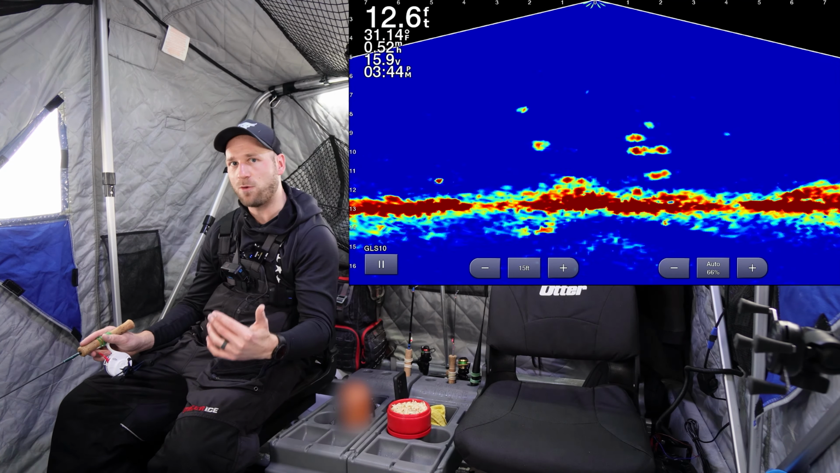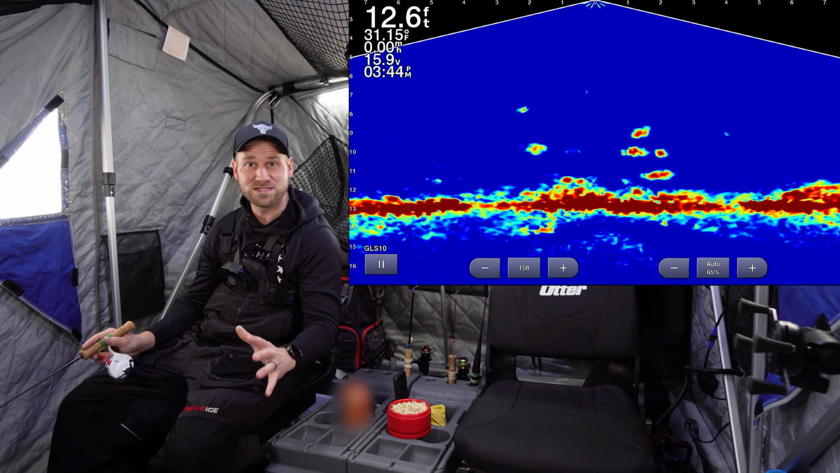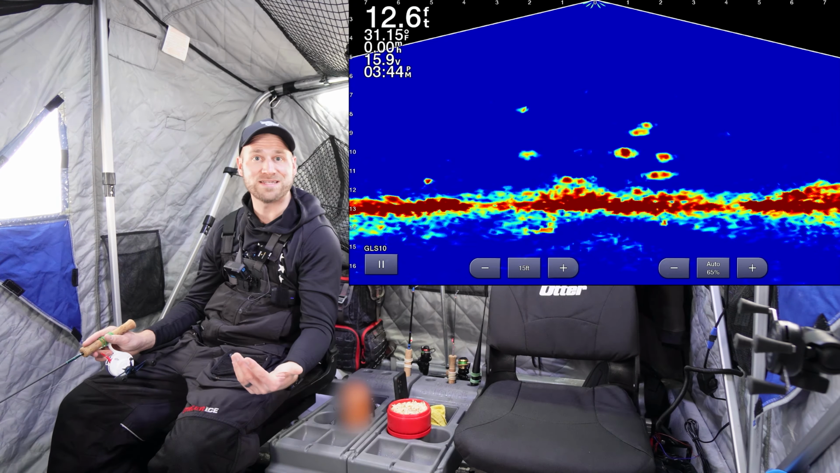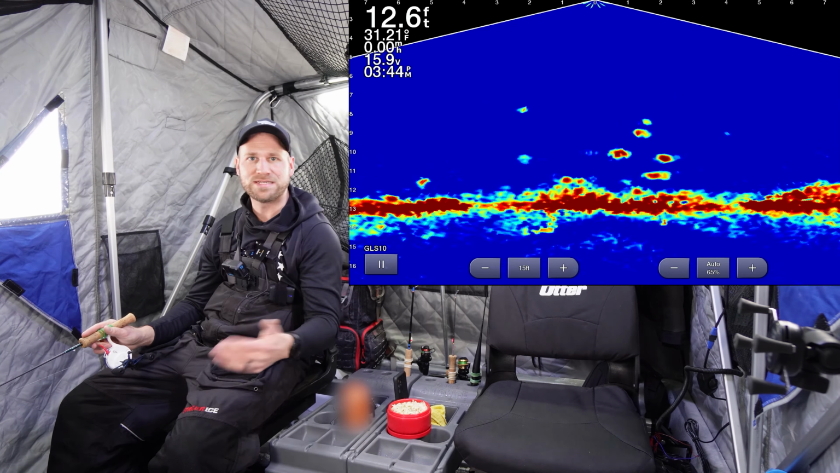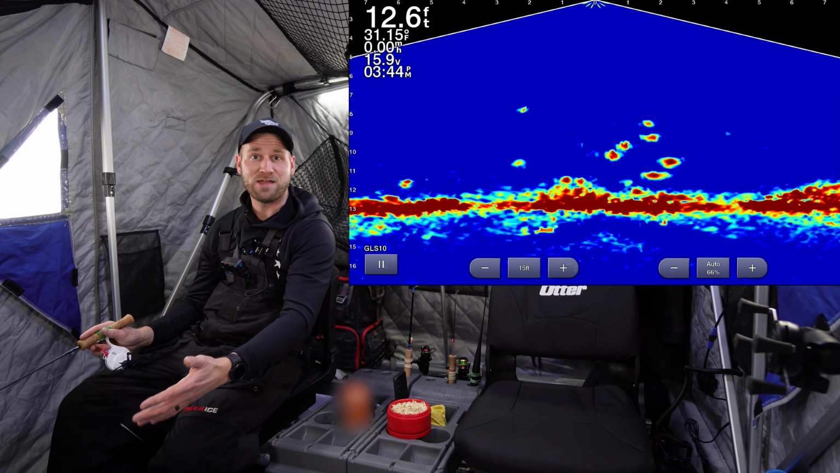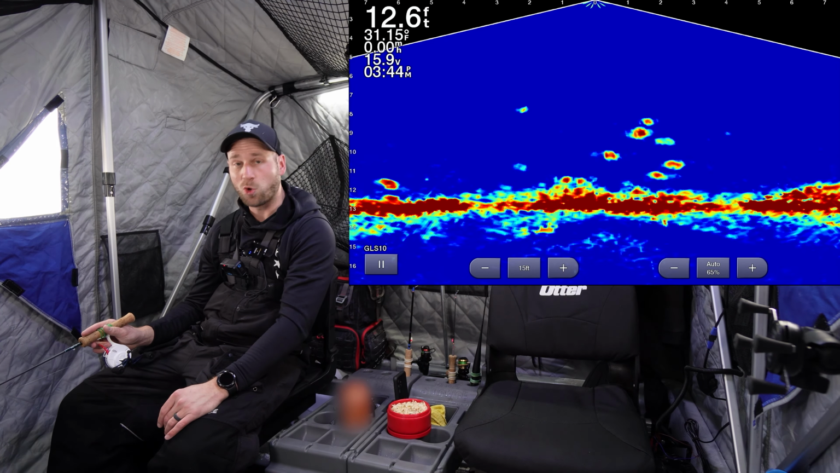If you find a spot with fish in it, you drill the holes, they're gone. Give it 20 minutes, sometimes even up to a half hour, just to see if they come back or produce the size that you're looking for. And then you always have the opportunity to hole hop after that. But I would have totally missed a spot if I wouldn't have given it up to 20 minutes. They came back around that 15-minute mark, so totally worth it.